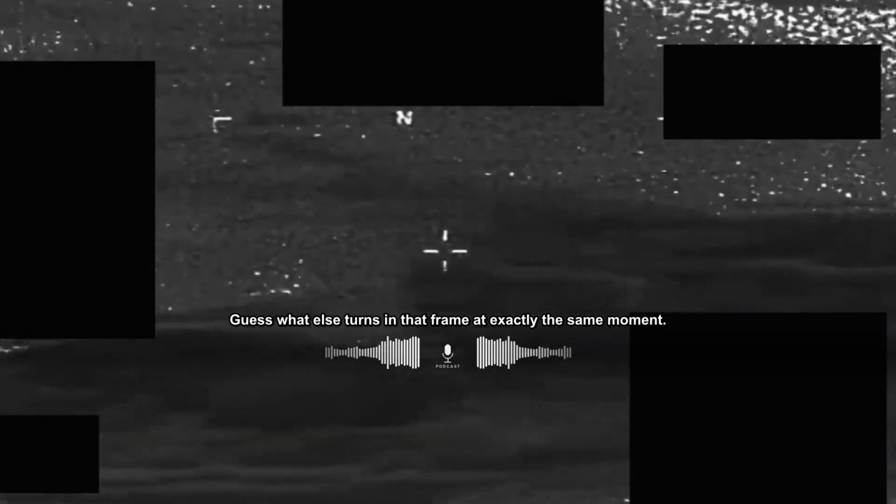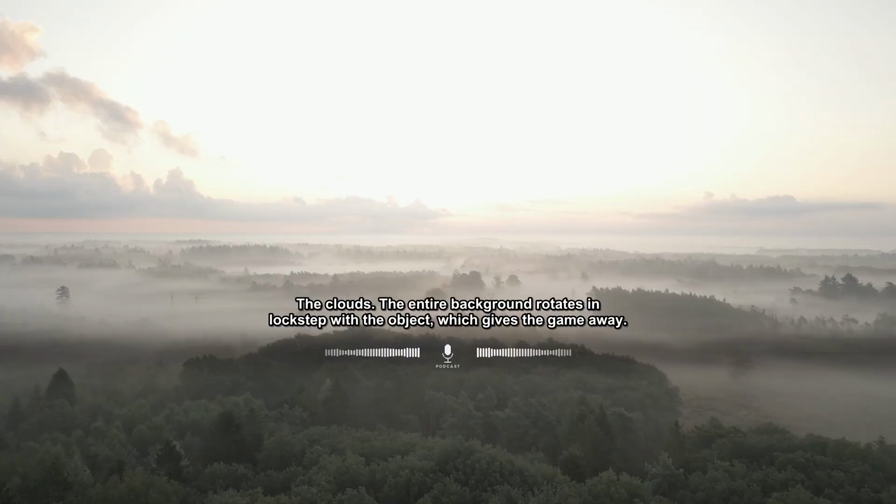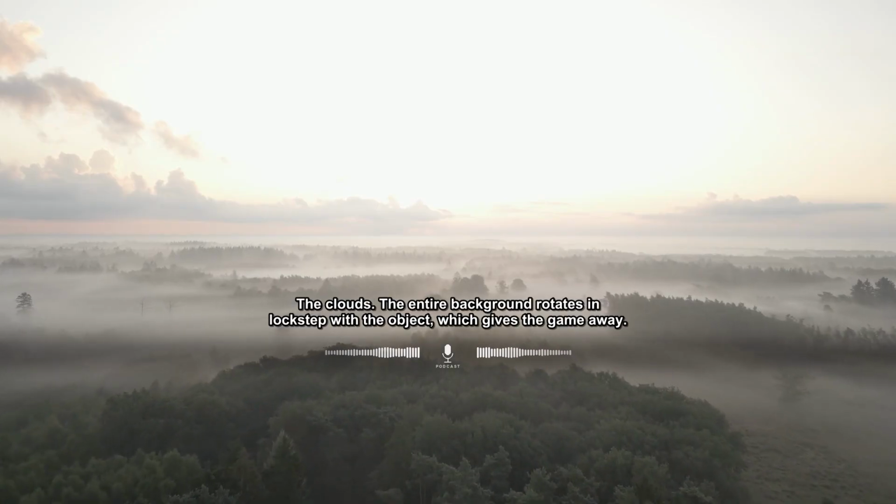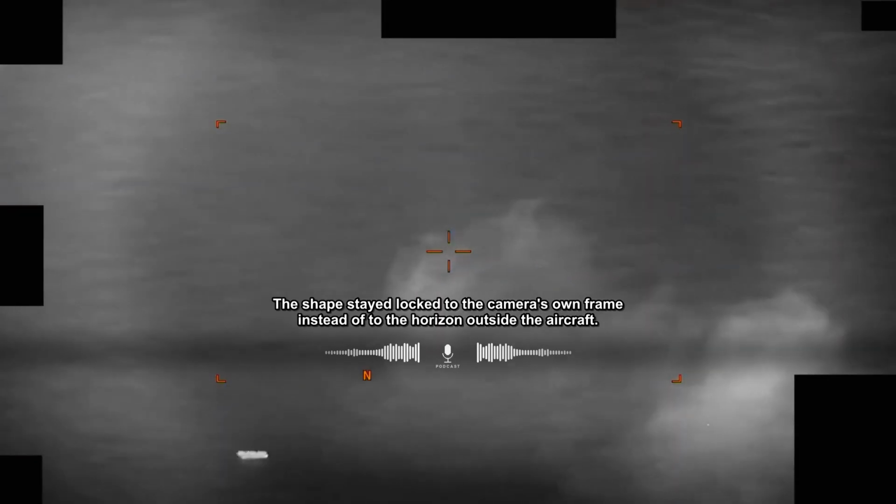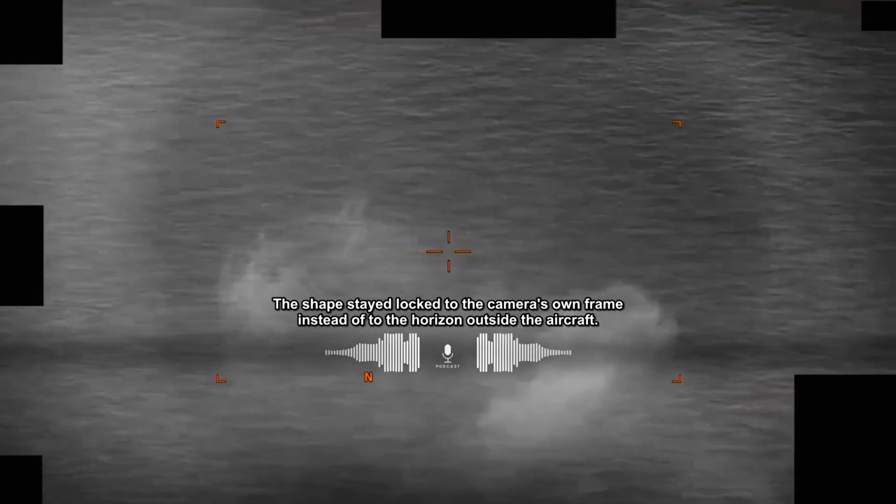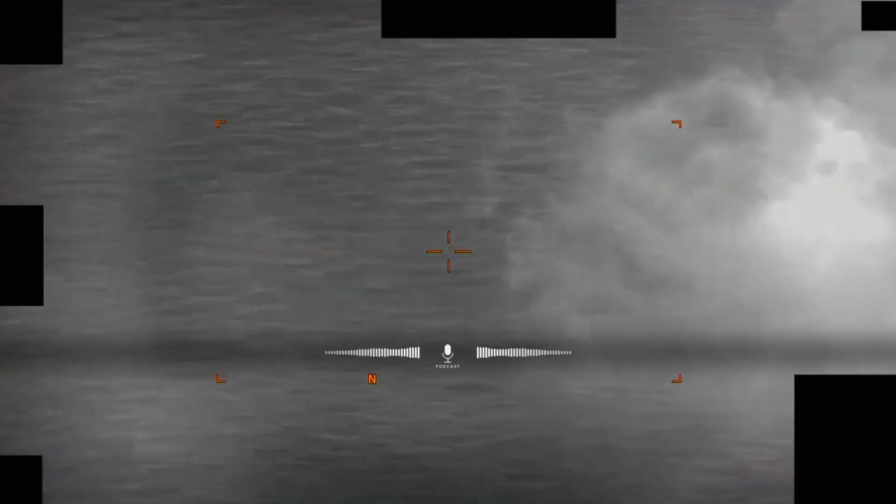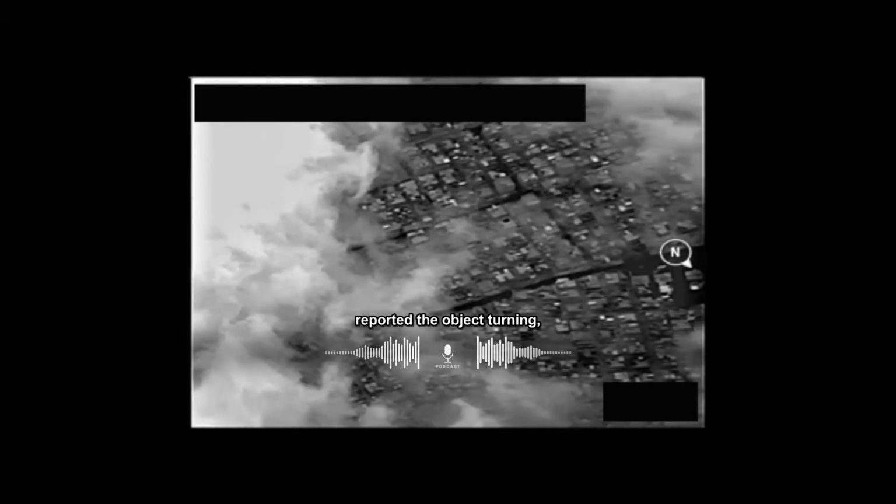Guess what else turns in that frame at exactly the same moment? The clouds. The entire background rotates in lockstep with the object, which gives the game away. The shape stayed locked to the camera's own frame instead of to the horizon outside the aircraft. A machine turned, reported the object turning, and cameras stay blind to their own movement.